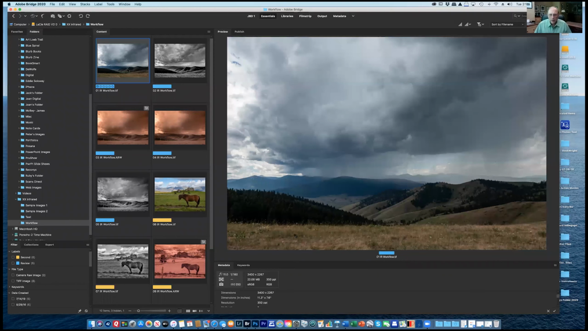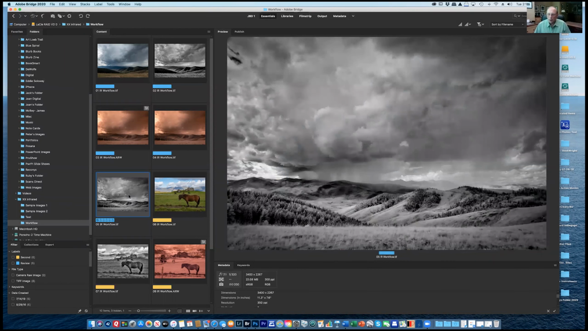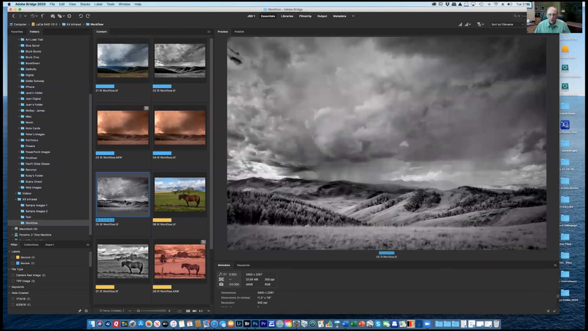I take this picture, which is normal, and I convert it to black and white, which is this picture. Okay. And I'll walk through here in a minute, but now this is the picture that I took with the infrared. Okay, so this is a regular black and white. Okay, and this is an infrared. Oh wow, okay, what a difference.